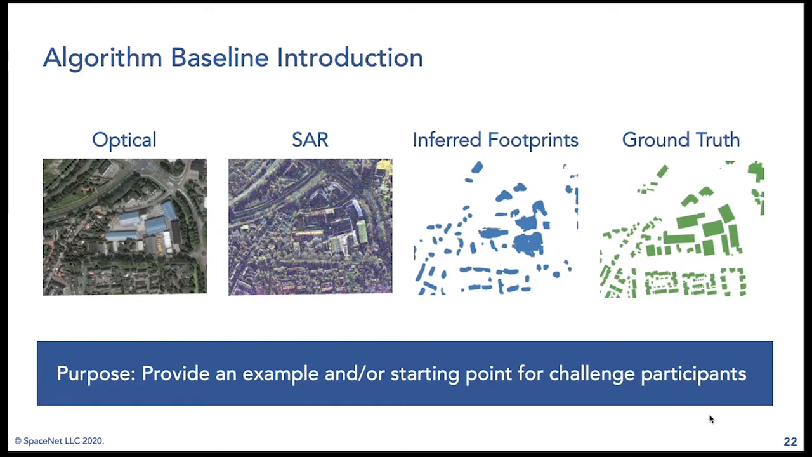The algorithmic baseline is a complete solution to the challenge problem. And the idea is to provide a starting point, either in terms of code or just ideas that challenge participants may elect to use as they begin to go off and develop their own solutions. So this slide shows some images of the baseline at work.